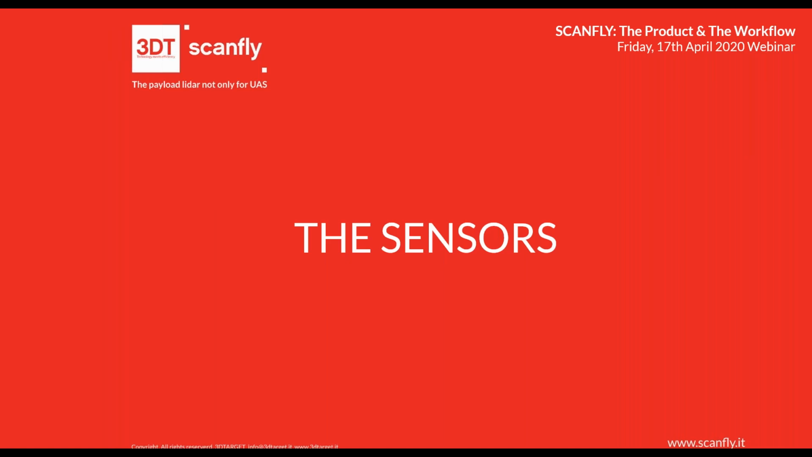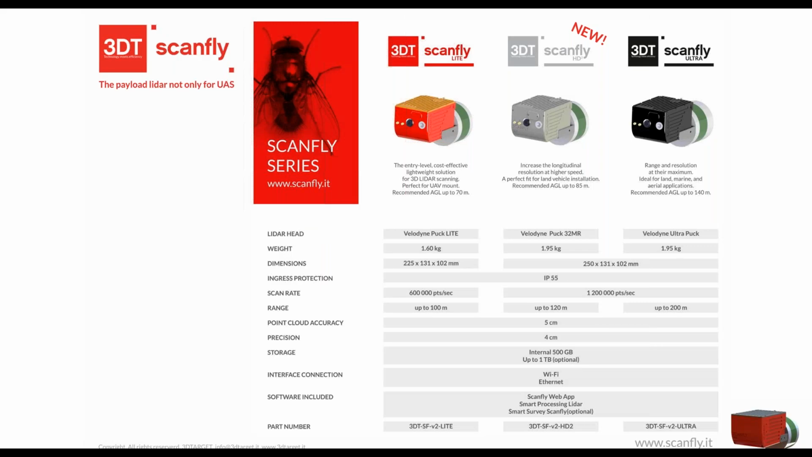And what is inside the system, the sensor itself? Basically, the system is composed of a LiDAR, and this is the main difference between the three models we are producing now. The main difference is the LiDAR head. We will have three different LiDARs mounted on the same box, the red, gray, and black box. The difference is basically the range of the system.